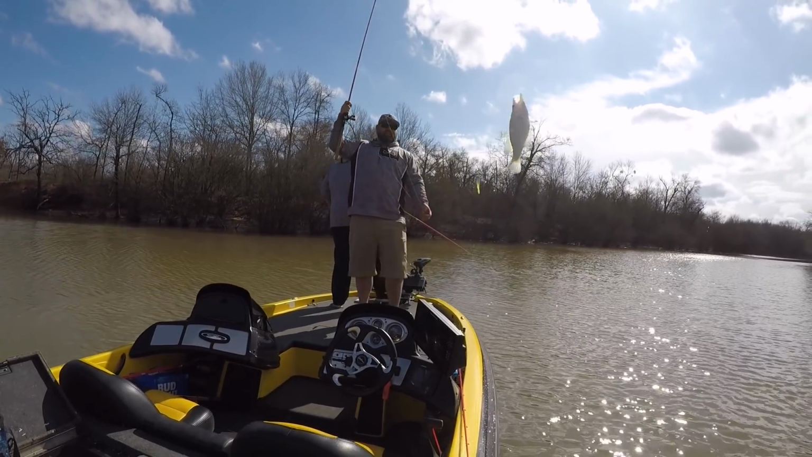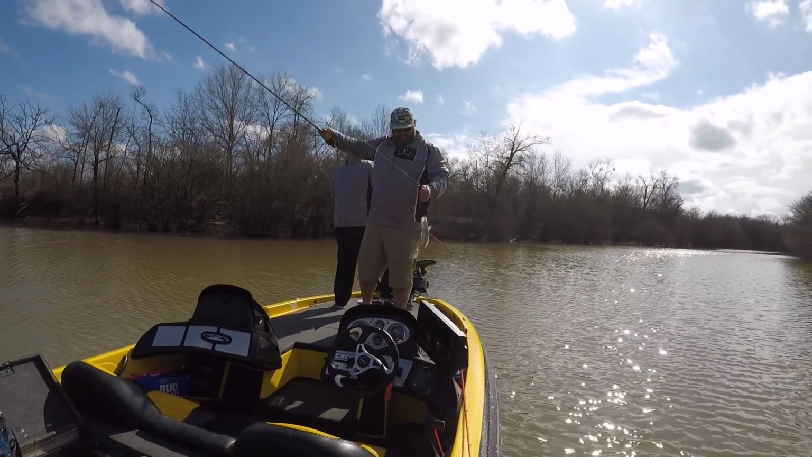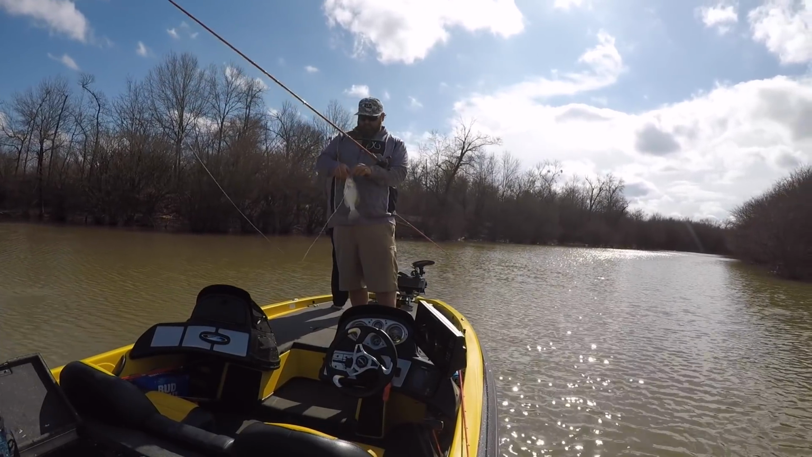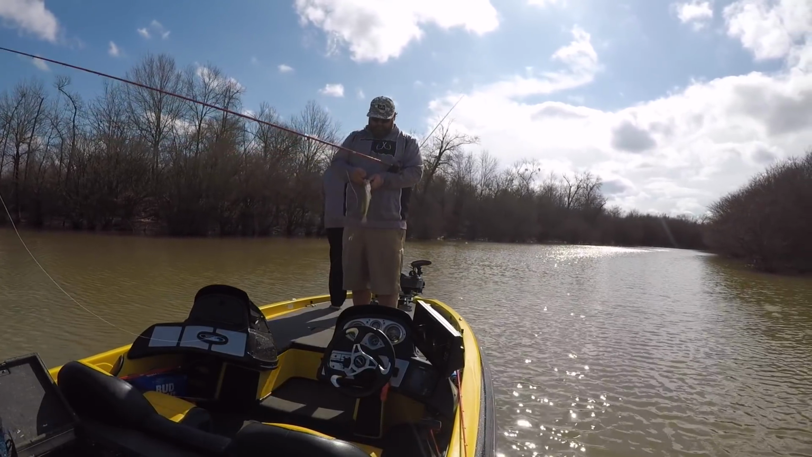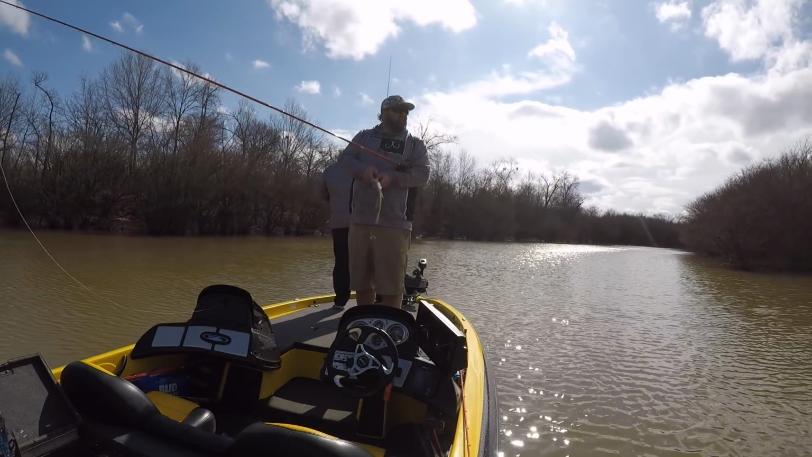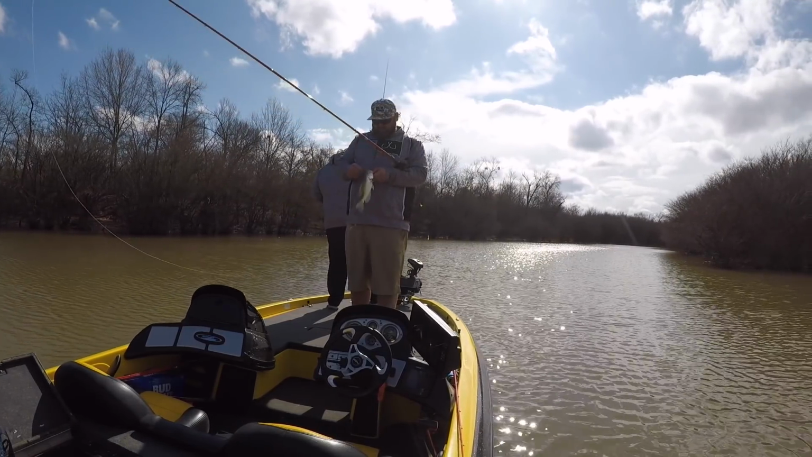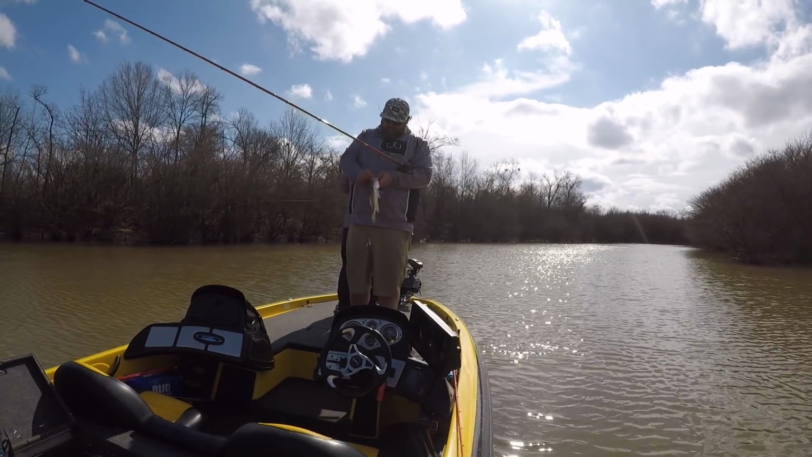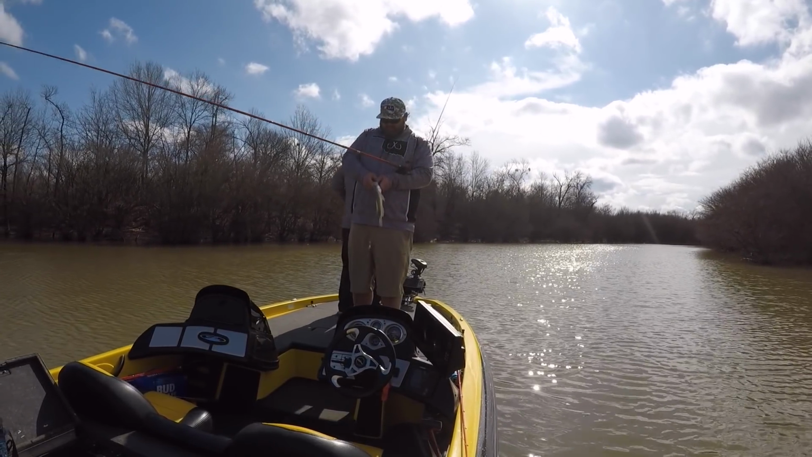Gotcha, sucker. Nice one. Got that one on the fun hook. Changed up my bait right there. Thanks, Rodney Ridner. Went to a purple net bait. He said he'd been catching them on, and it worked.